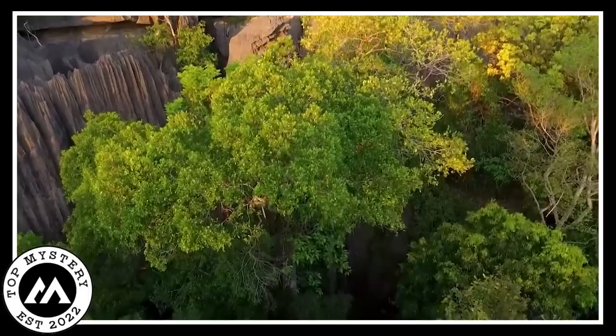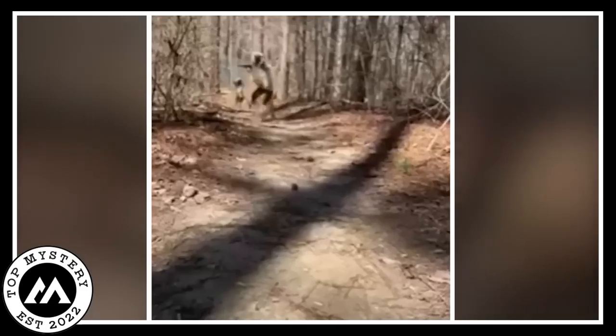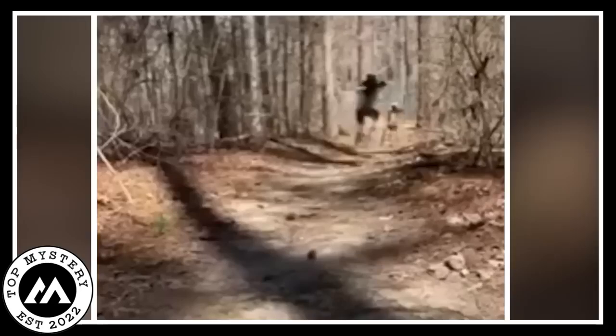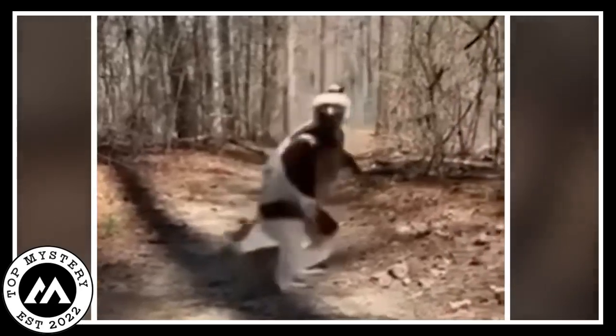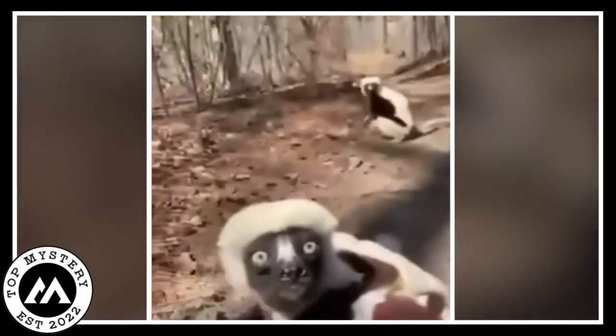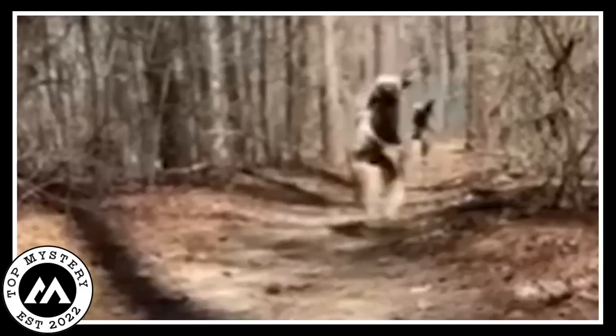The peaceful forest suddenly felt tense. People watching wondered if these creatures meant harm or if they were just a unique part of the forest. As the camera kept recording, it left everyone with more questions than answers. These strange lemurs with their eerie appearance and strange movements were a big mystery. Nobody knew if they could be dangerous or what secrets they held in the heart of the woods.